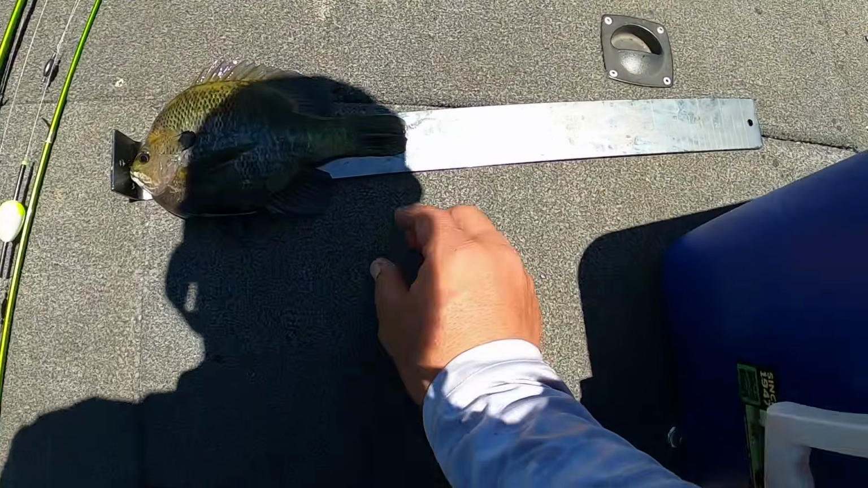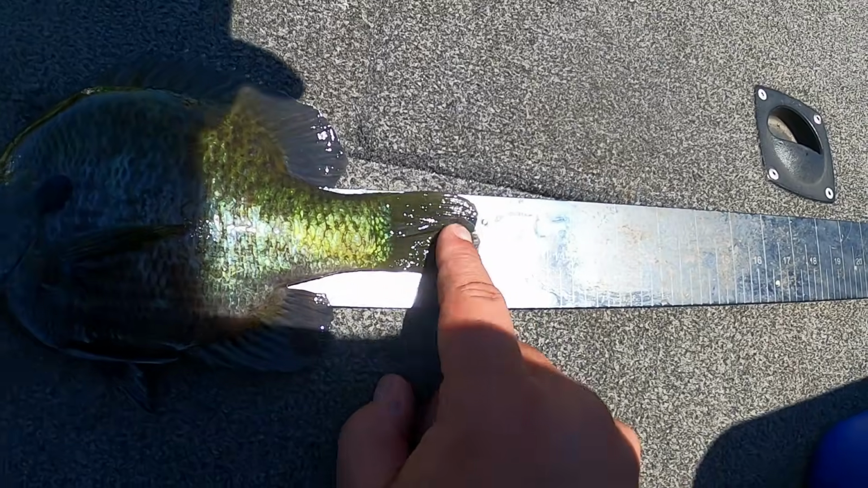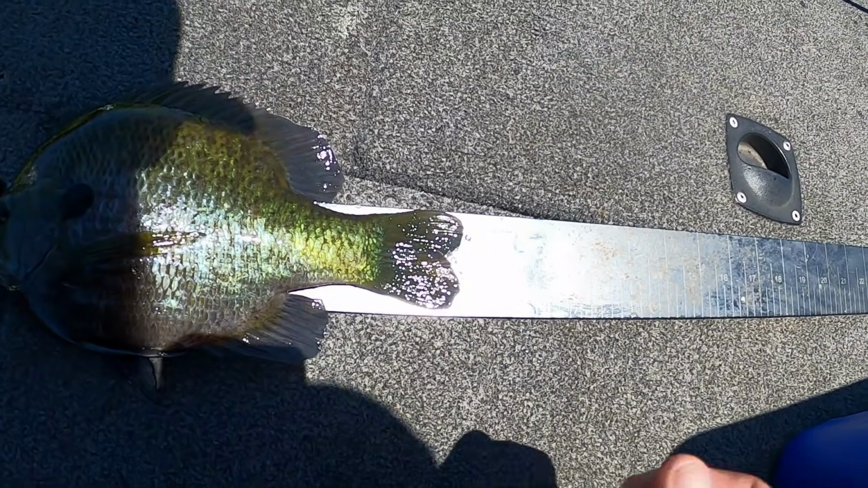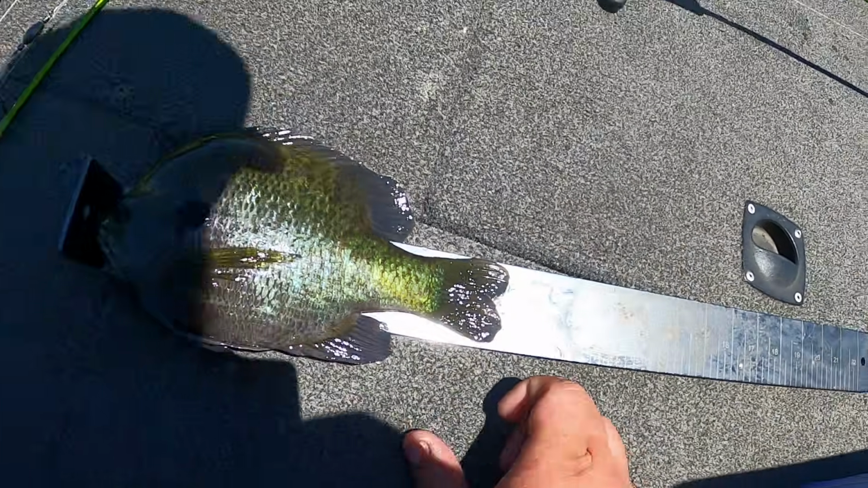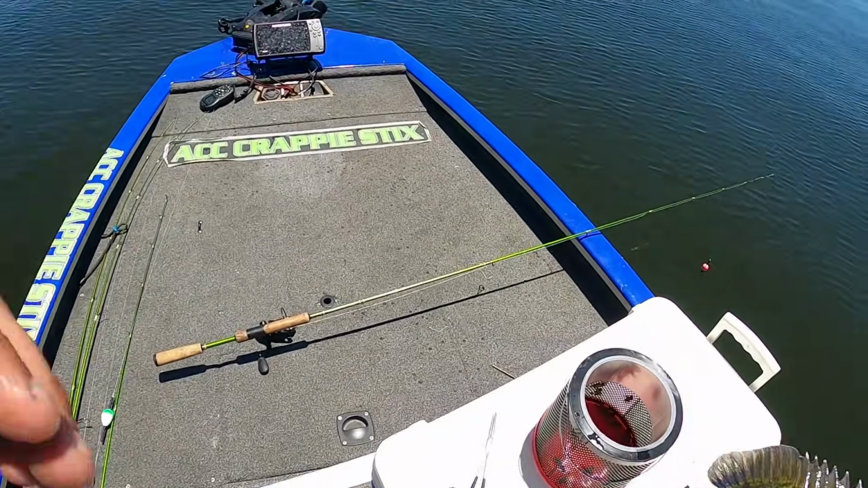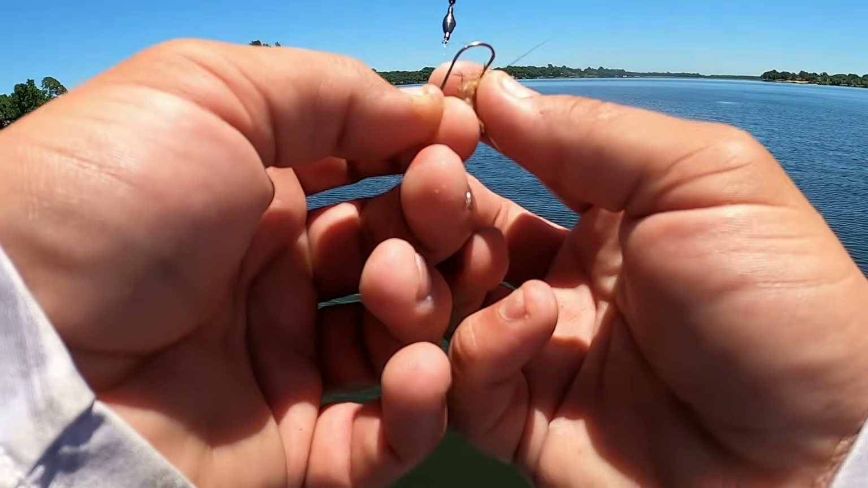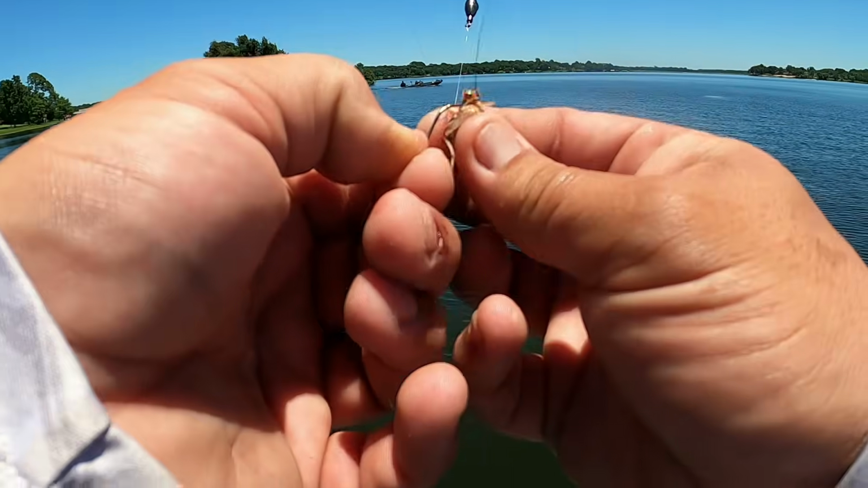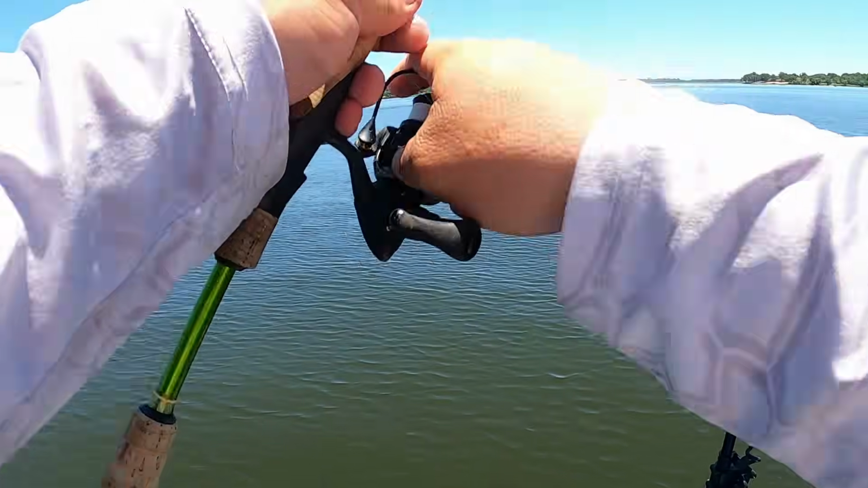All right, guys, that right there is a 9.5. That's a 9.5 inch bluegill. 9.5 inches. I am not complaining whatsoever on that one. Come here, buddy. All right, guys, that's 6. Let's put him in the thump net. We have him dialed in. Let's see if there's another one.